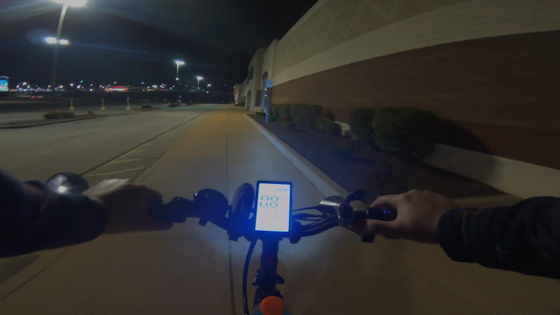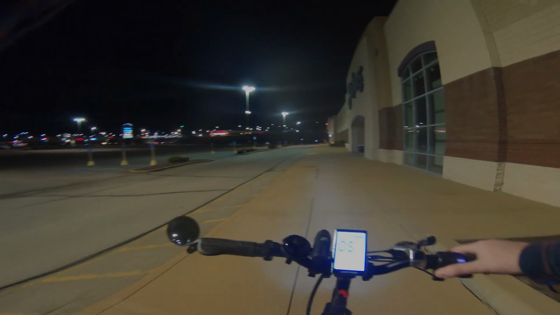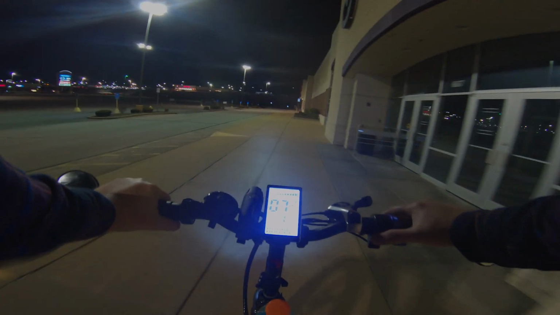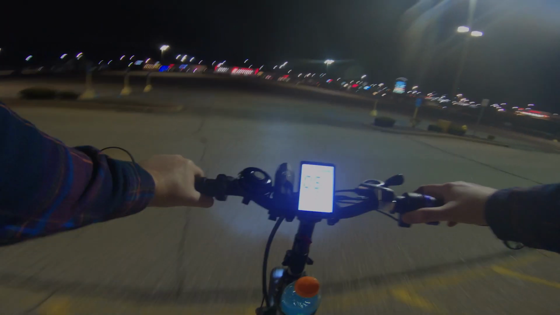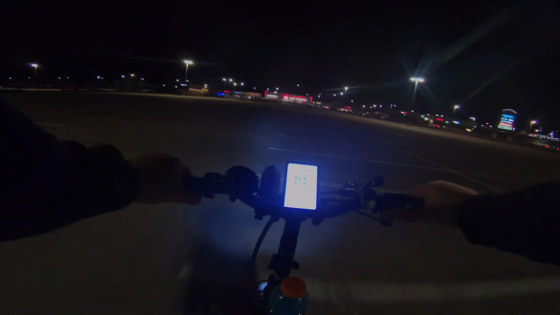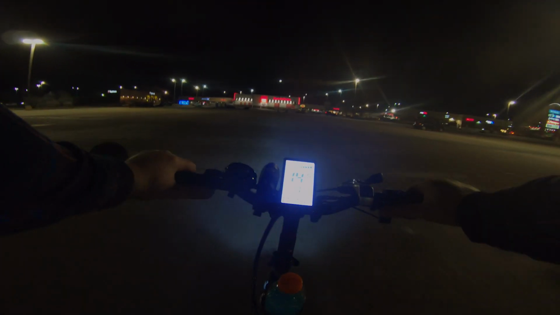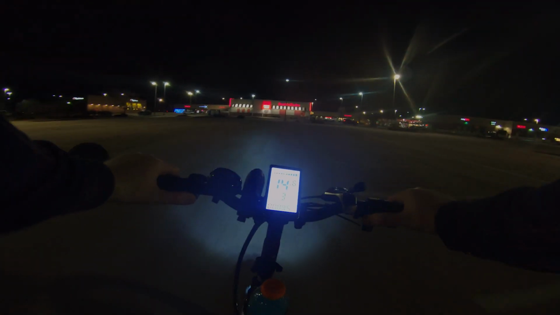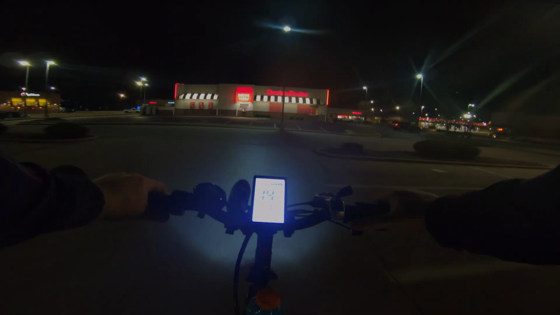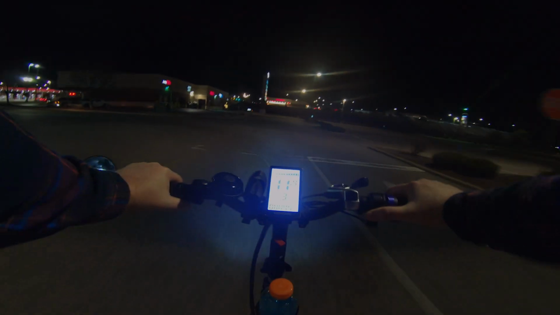Oh, this isn't even the road I want to be on. I gotta go down and then make a right. So we'll do that before I run out of juice, although I have quite a bit left. So let's go this way. Drive down this parking lot. We're almost to 100 miles, so it'd be pretty neat if I could get a photo of my bike at 100 miles. That'd be pretty neat, I guess. Just the little things.